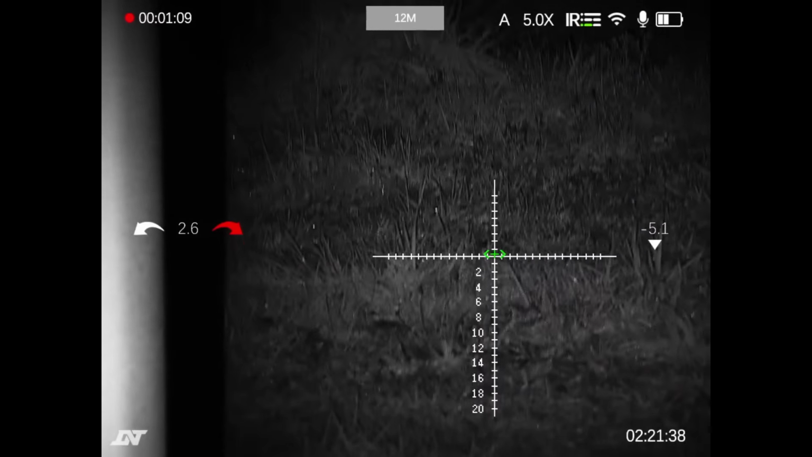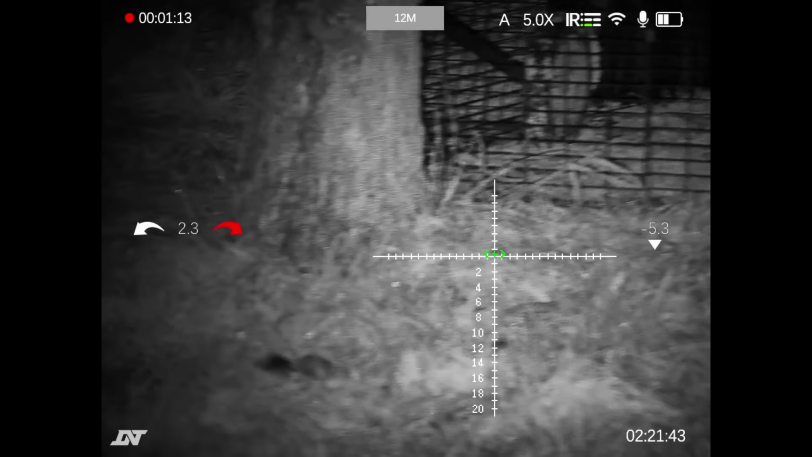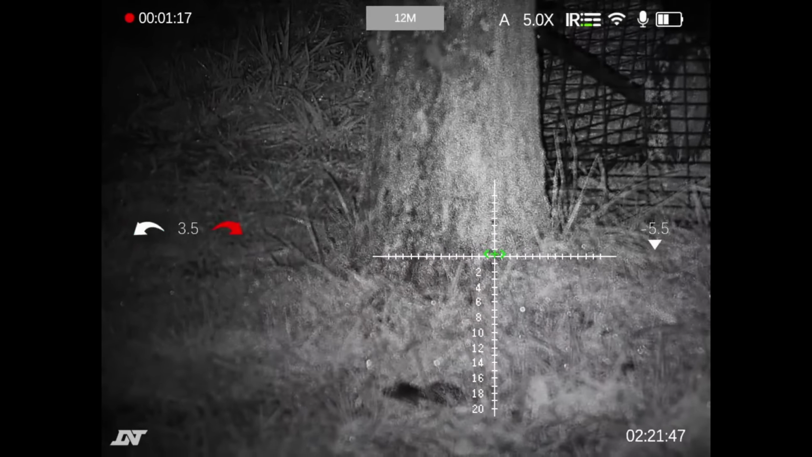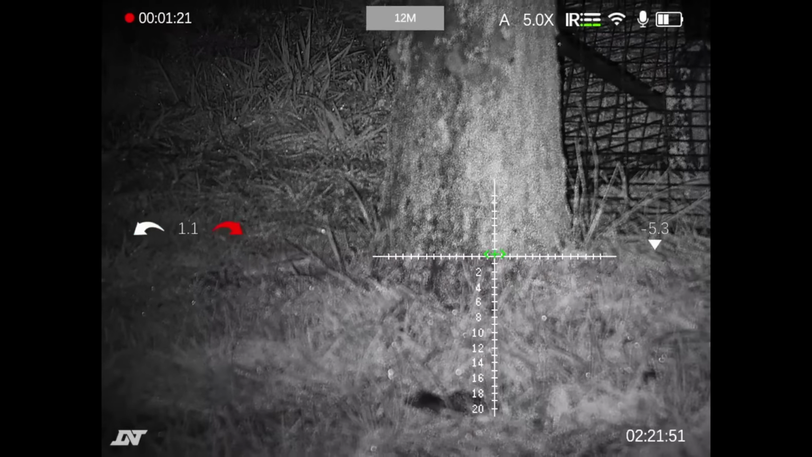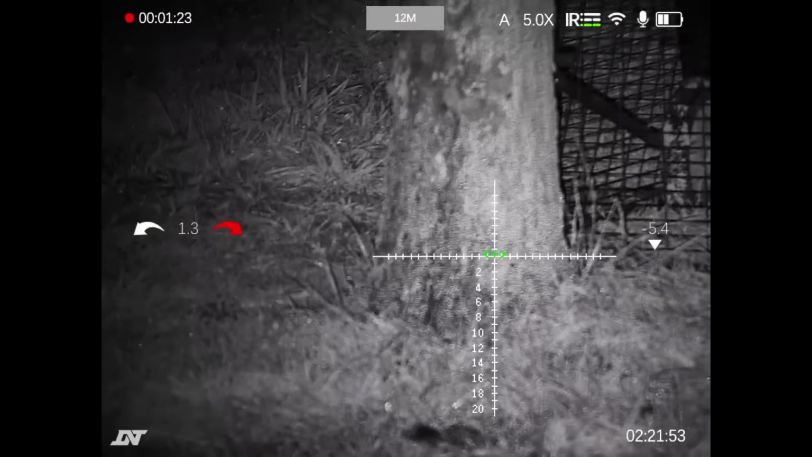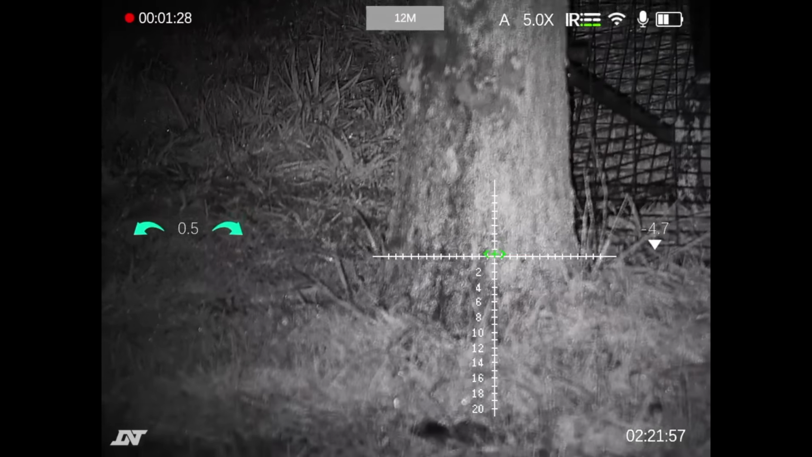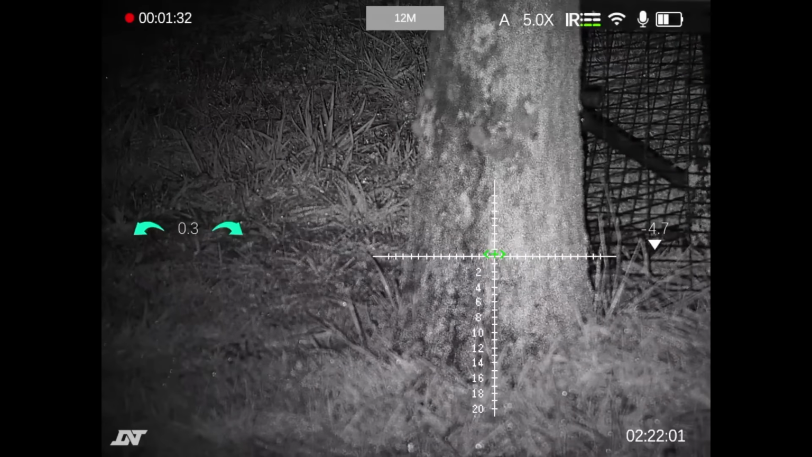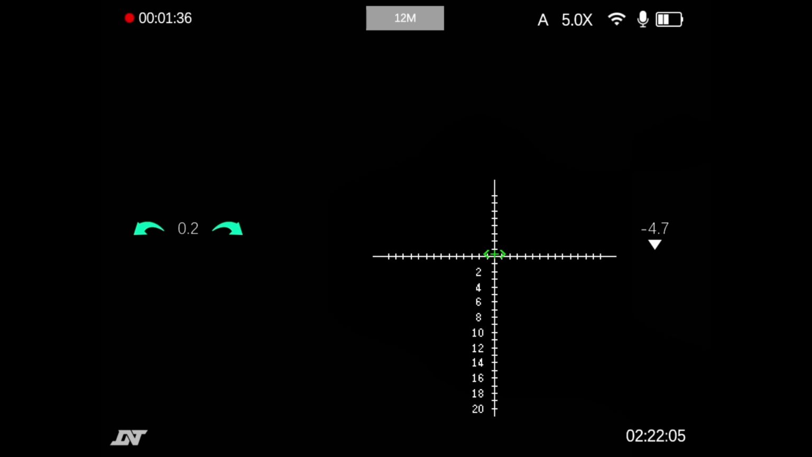Now, it's great having infrared, and this is infrared. It's dark out there. If I turn the torch off, no, sorry, bear with me a moment while I just, right, that's going to take it into daytime mode.